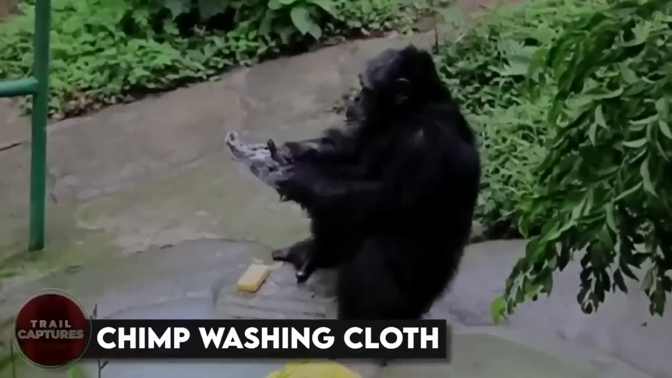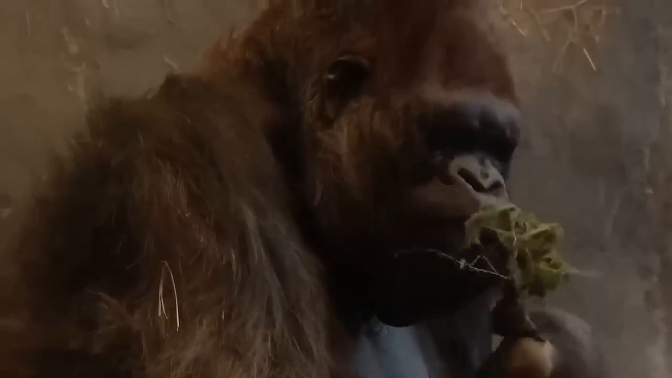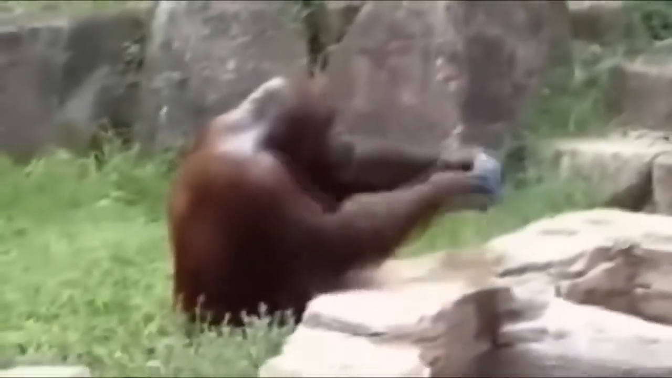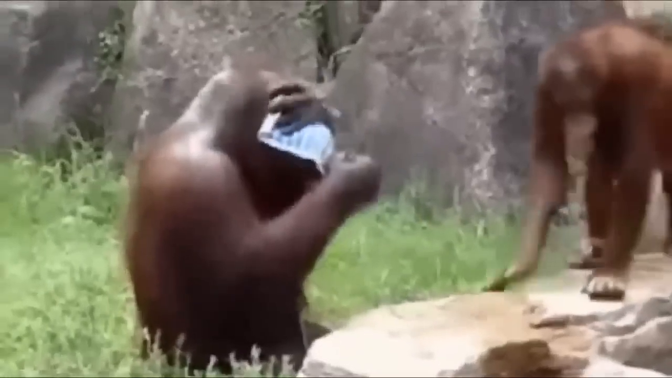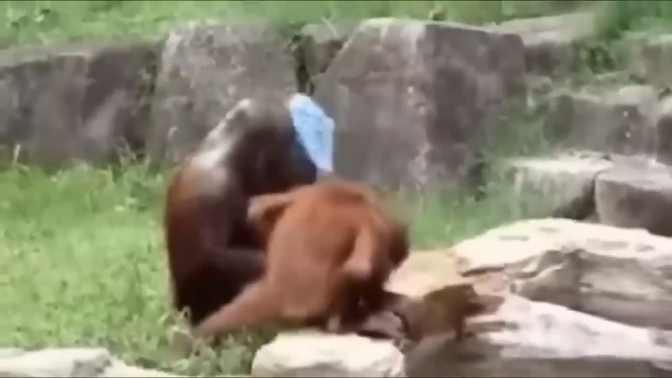Oh my god. Chimp washing cloth. Be it monkeys, chimps, or gorillas, they are all said to be the most intelligent animals on Earth. And they imitate humans almost perfectly. For instance, see this one chimp who was recorded by a camera washing a cloth. Then it cleaned its hands and face with it. The caretakers had no idea where the animal had picked up this habit. According to them, no one ever did anything like that in front of the chimp. But then, where did he learn that?